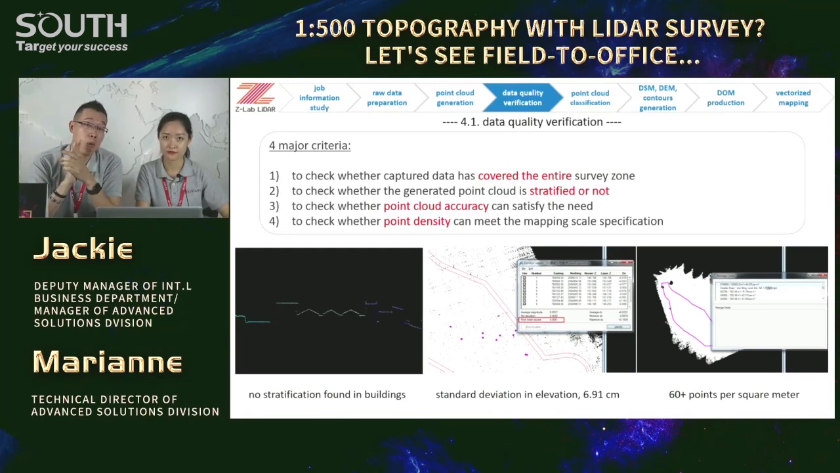Yeah. Right? But what if the data quality is not good and might not satisfy the mapping scale requirements, yet the fieldwork team has left the site? What will you do? You got the point, Marine. Yeah. It's a very typical question to the project manager.